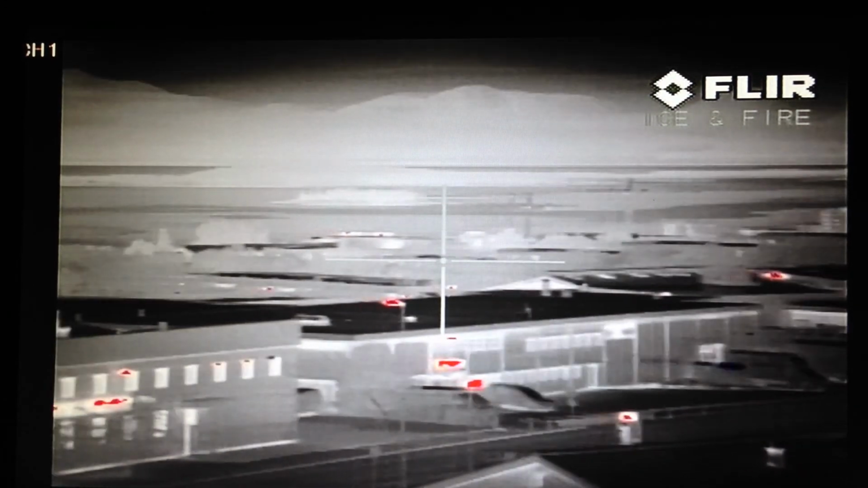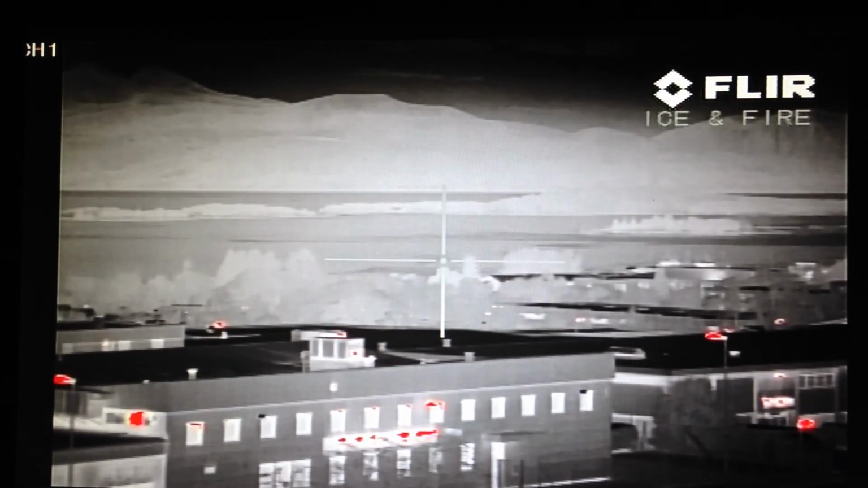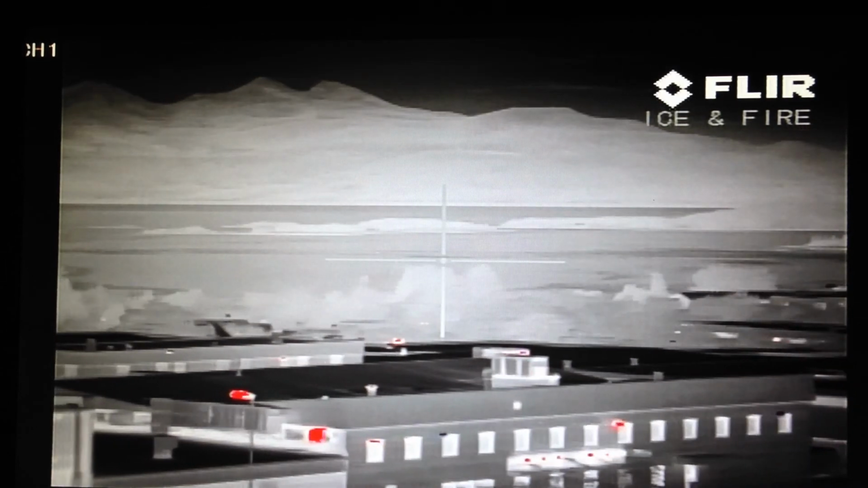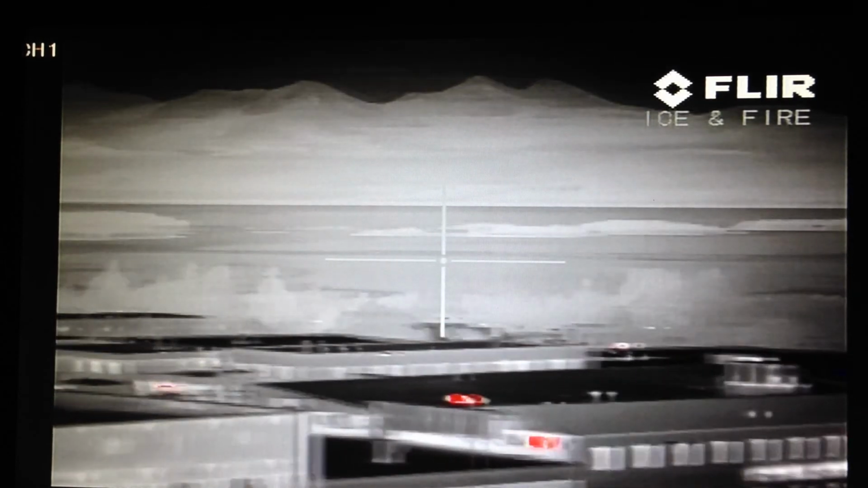You see the difference, it's quite a big difference. And that was the ice and fire profile.